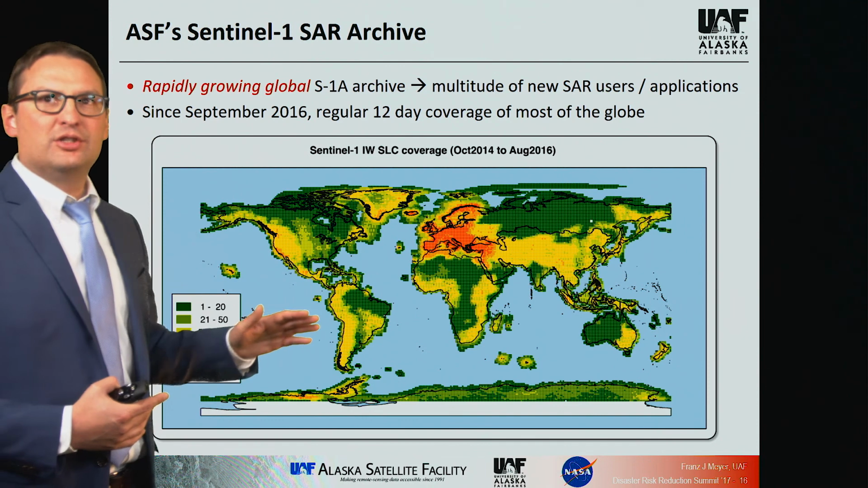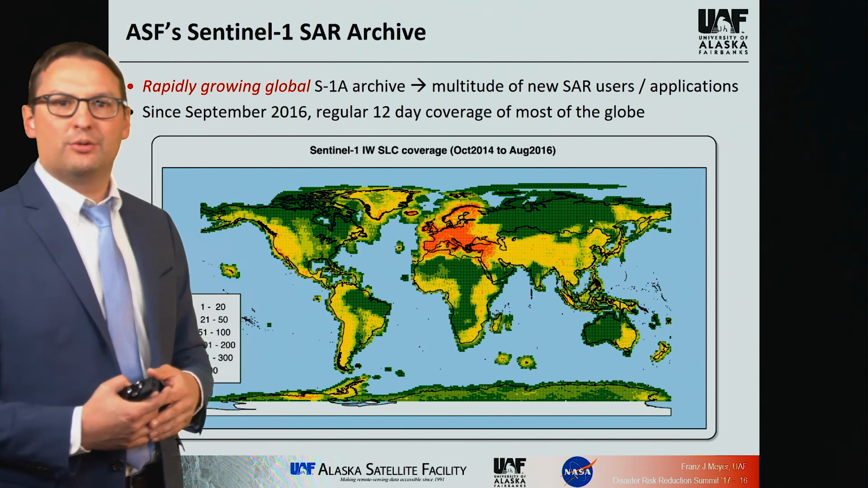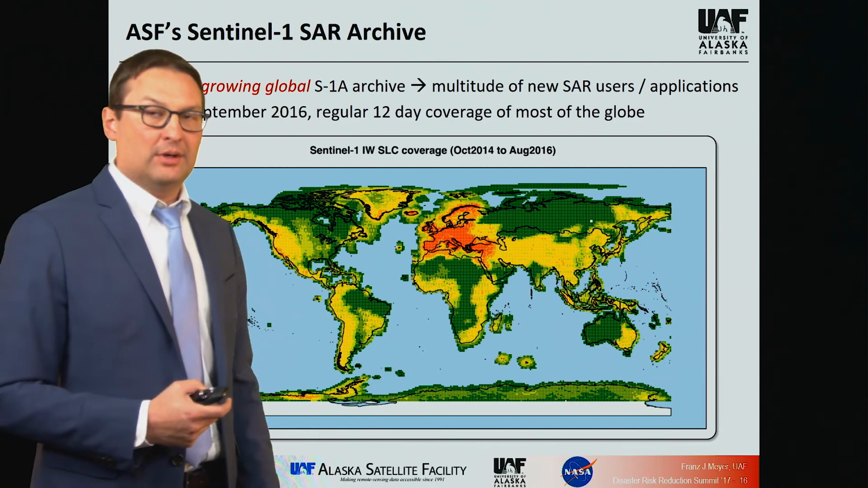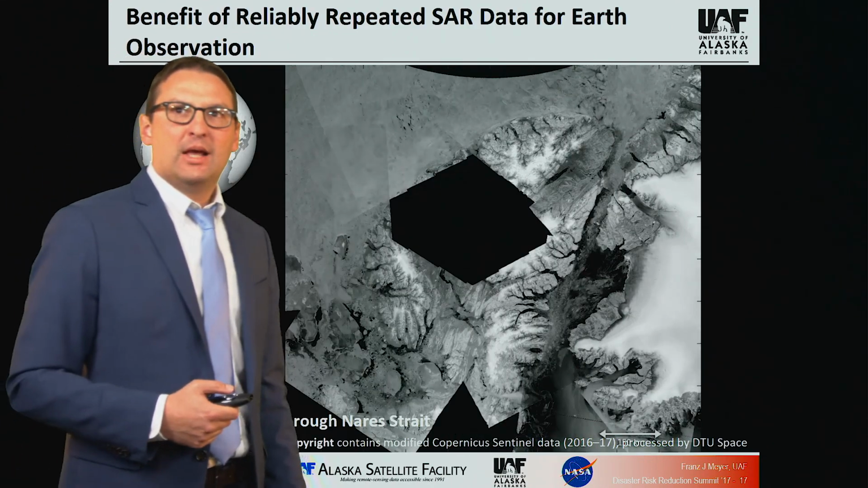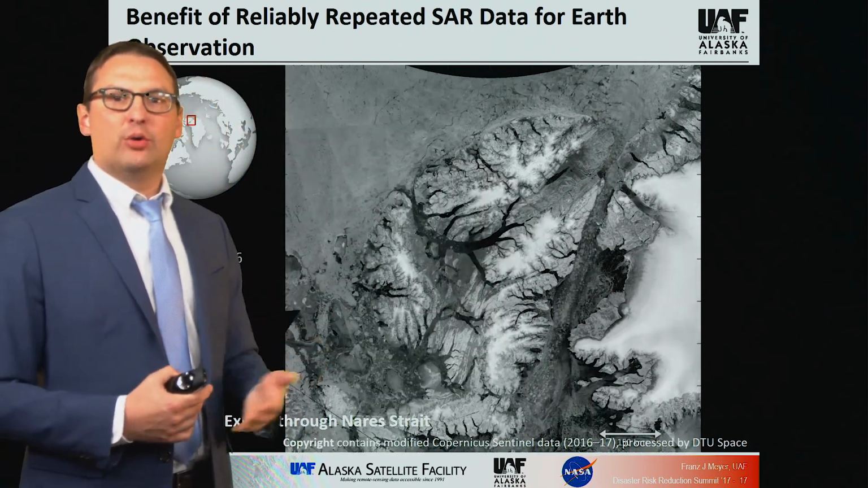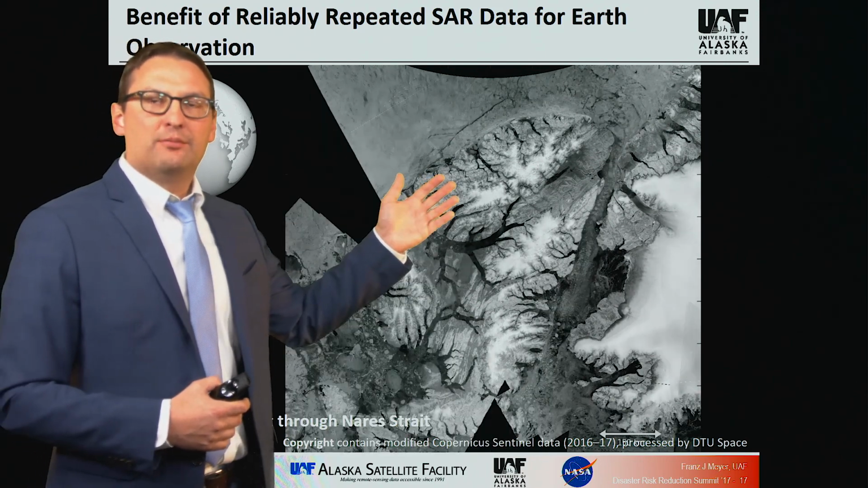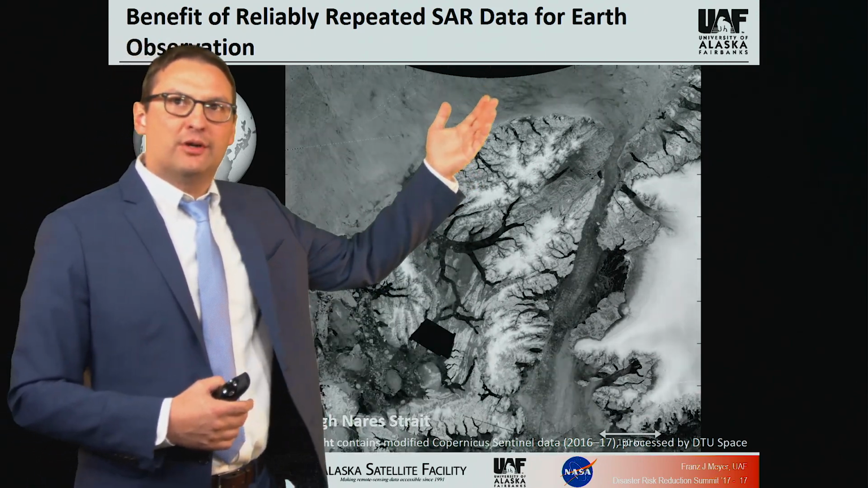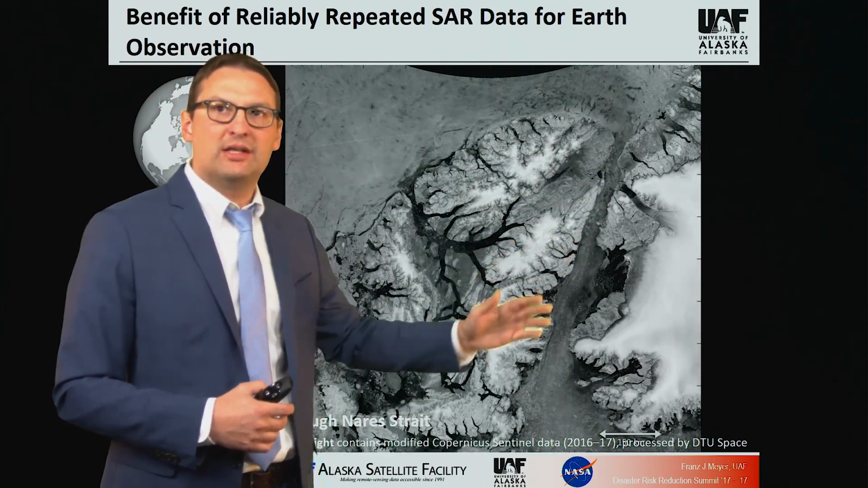But if you look at Argentina, you see that most of the planet has really good coverage with Sentinel-1 data with a high repetition frequency of nowadays 12 days. And this is tremendously useful, even if you only do image analysis. When you look at this animation here, this animation shows the export of sea ice from the Arctic through the strait along Greenland.